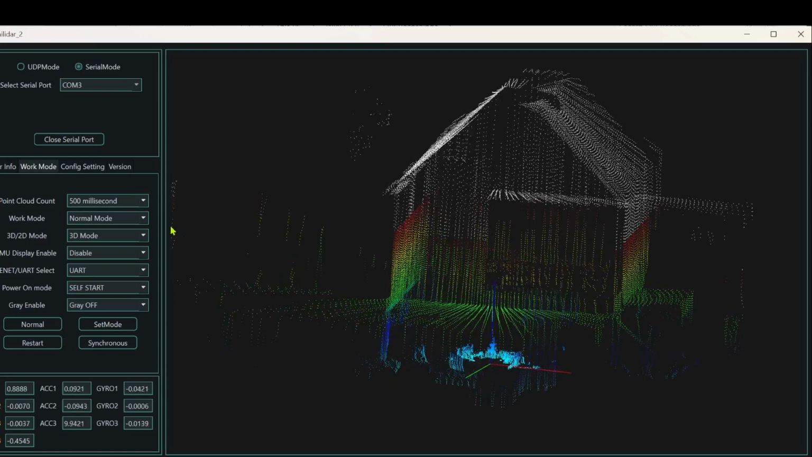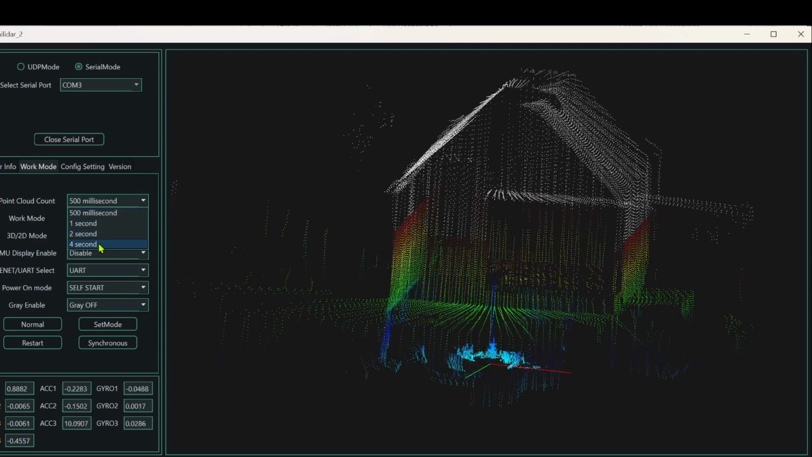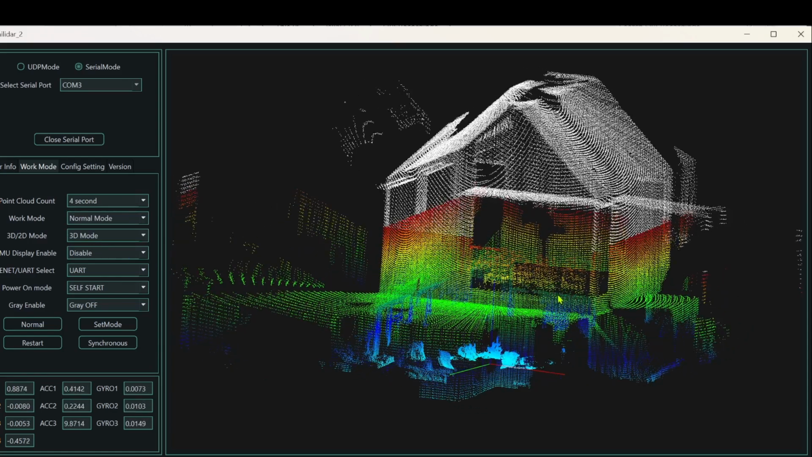If we change the decay time, you'll really see the points fill in. So I'm going to change it to 4 seconds. And now we can see the points really fill in.